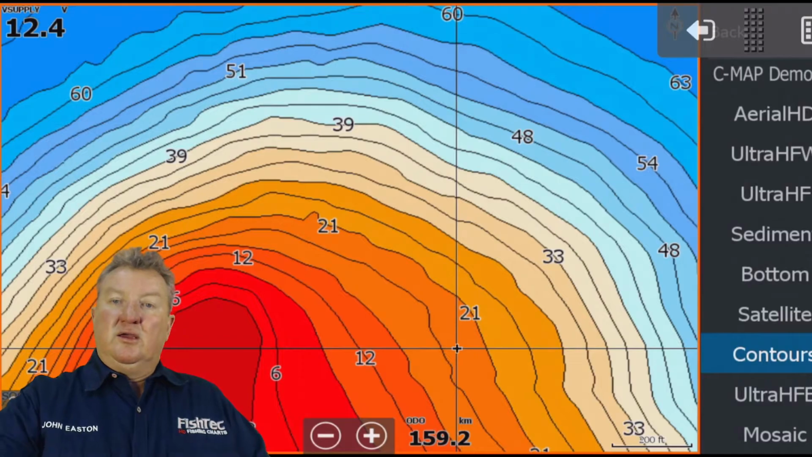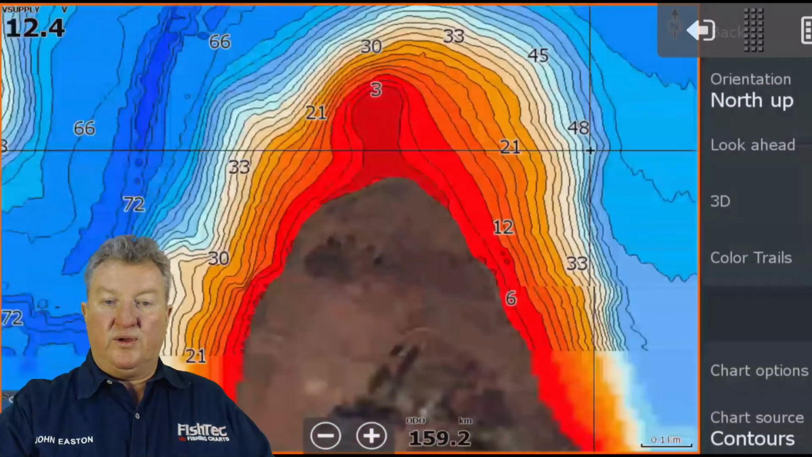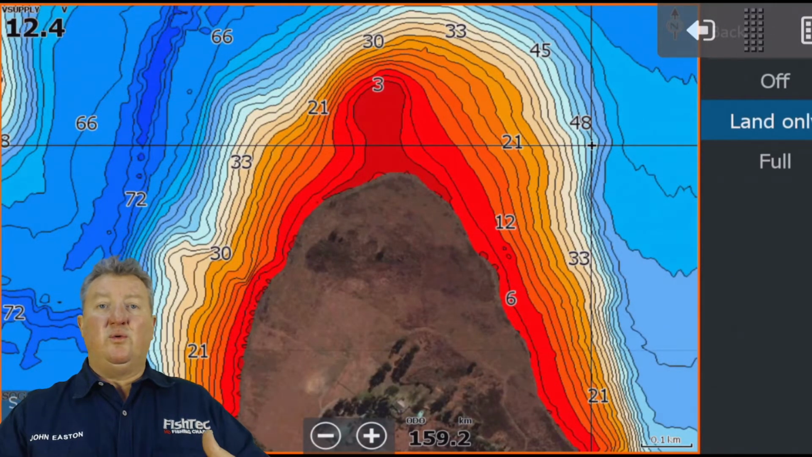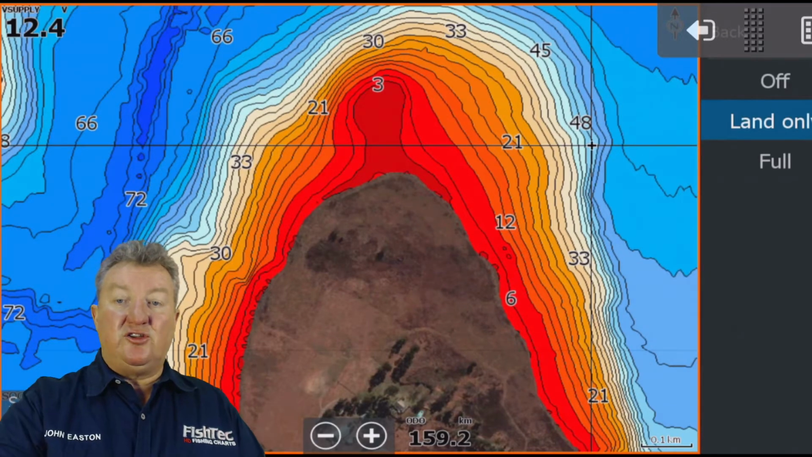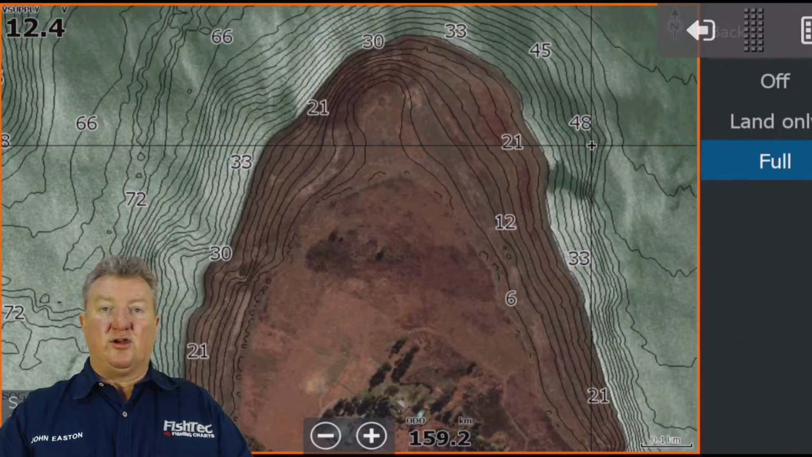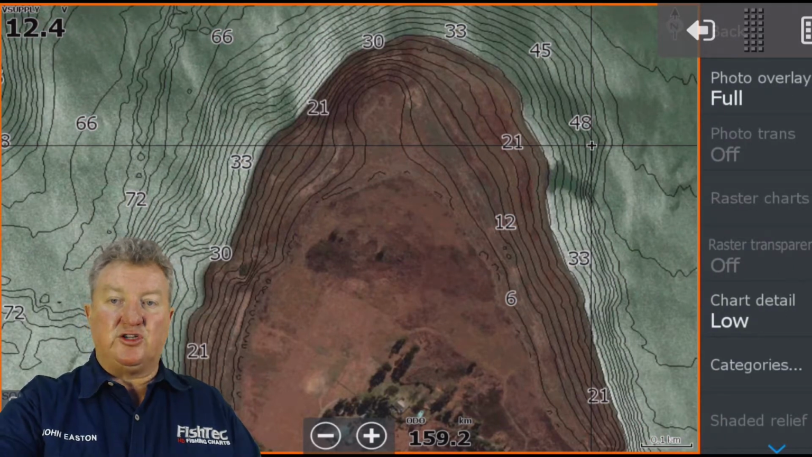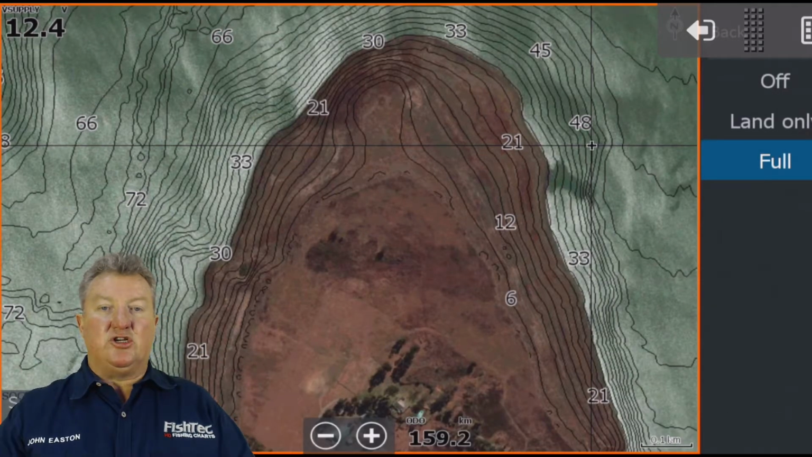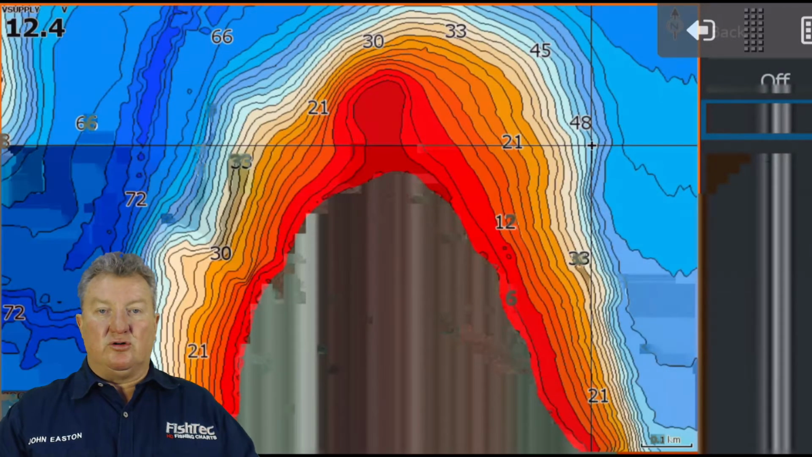Okay, guys, the guys came back to me and said, with our Lake Master charts, we like to have the background with satellite. Now that you can do. Did you guys get that? Under photo overlay, if you go full, you can just have the major contours over your satellite imagery, or you can say land only, and there's your contours.